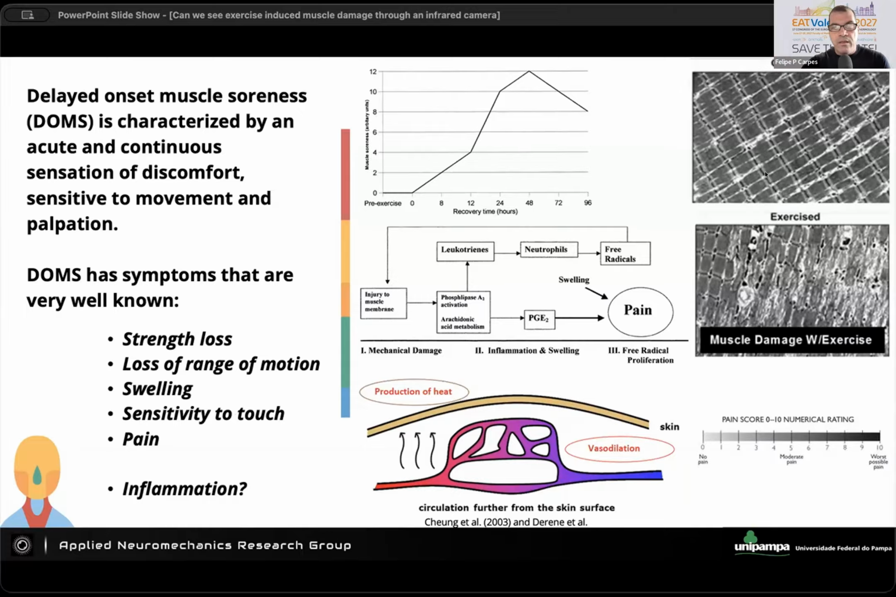And here on the right of the panel, you see the very classic image of a control muscle, where you have the sarcomeres very well organized, the bands, the Z bands, everything is quite well. And after eccentric exercise, you see a lot of disorganized sarcomeres, and in general, it's one way to show that the muscle suffered damage.